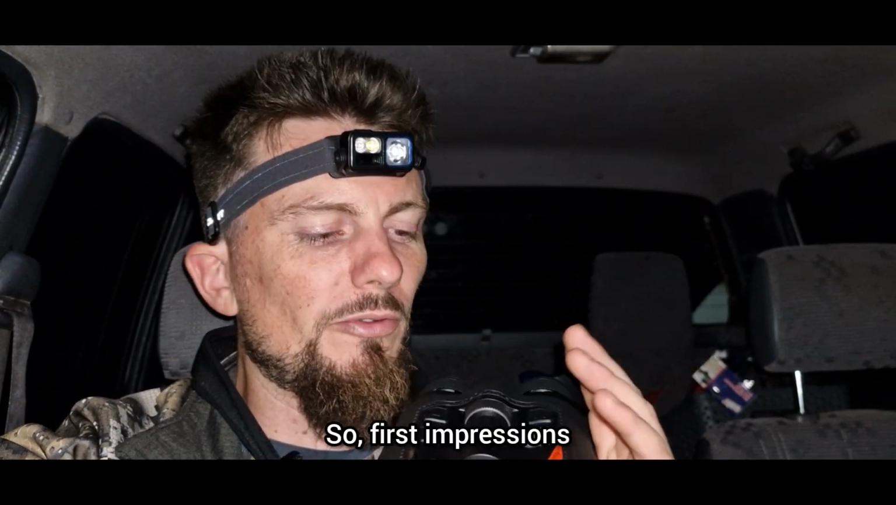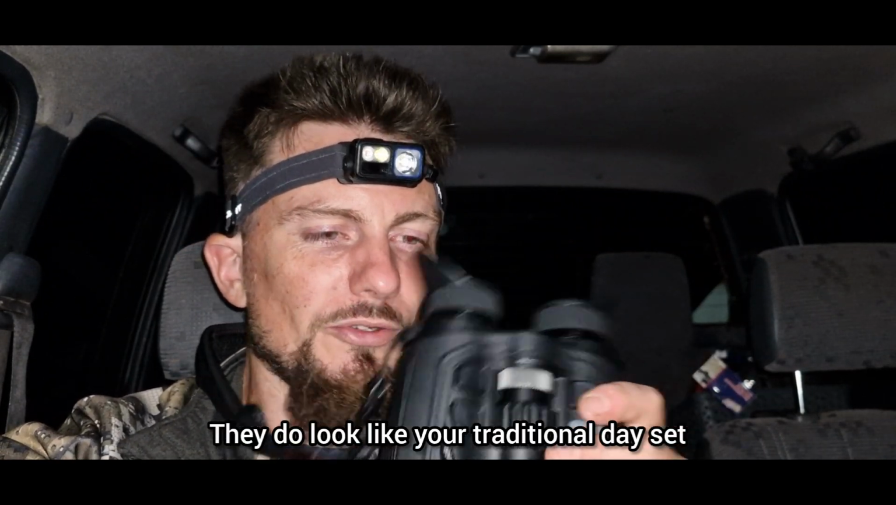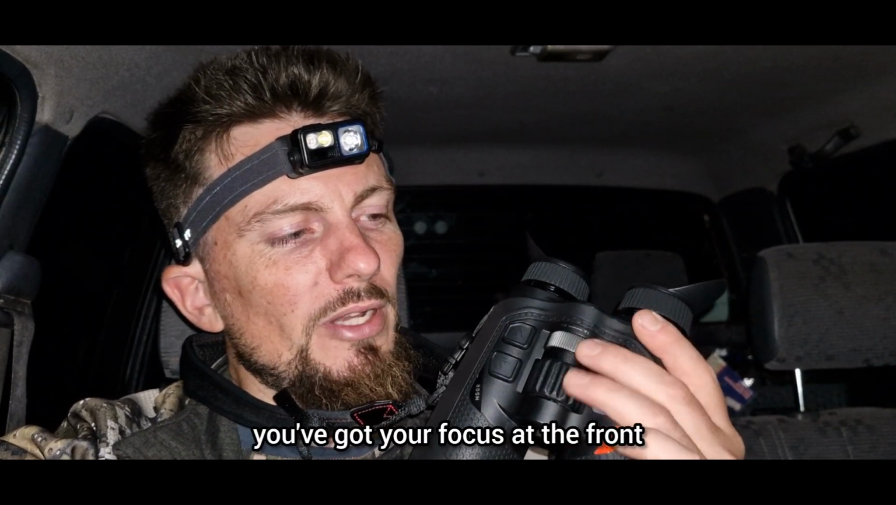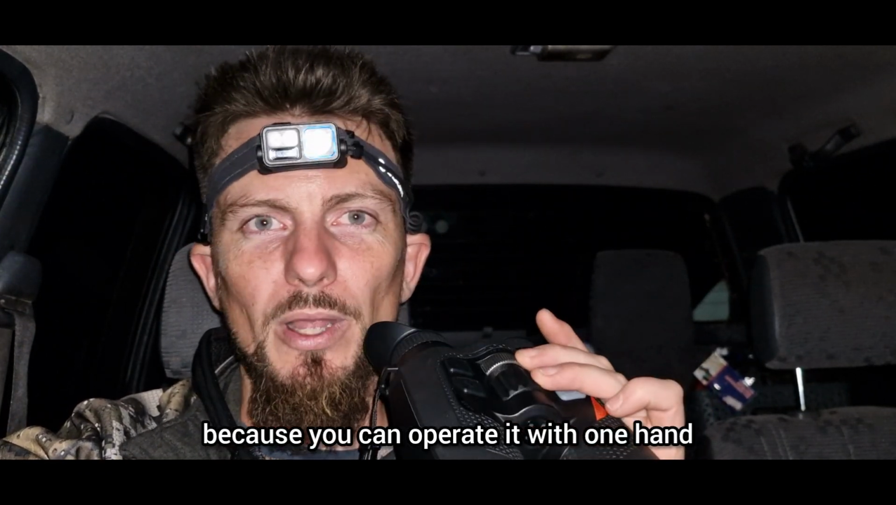So first impressions, I love the look of these. They do look like a traditional day set of binoculars, in my opinion. The two wheels here, you've got your focus at the front and your zoom at the back. I feel like that's a lot nicer than buttons because you can operate it with one hand.